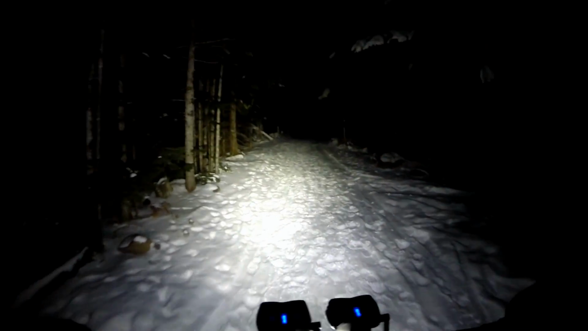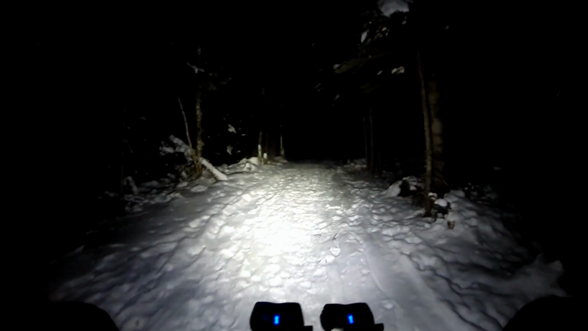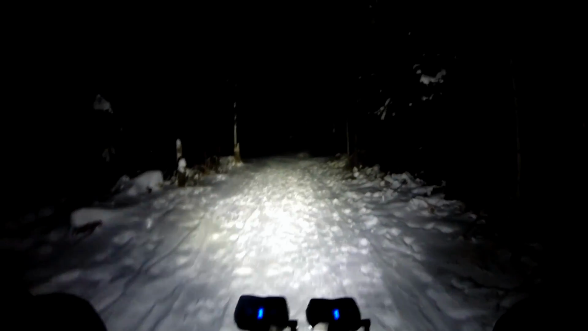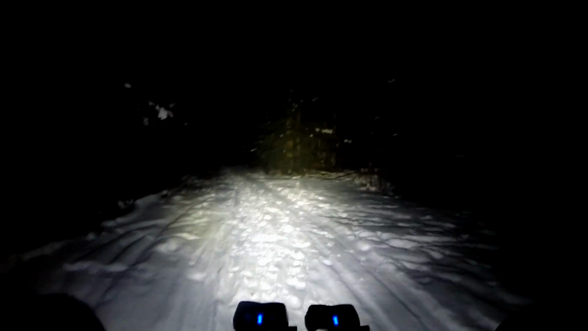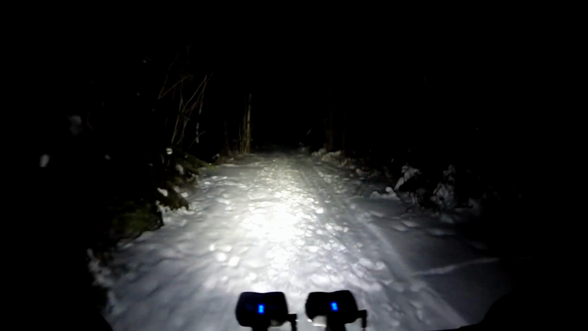And on my head I have a head strap light. It maxes out at 1000 lumens, but it's gotten lots of use in the past year or so. Right now, running it at 450 lumens, so it should still be enough light to make a decent video. Got a downhill coming up here.